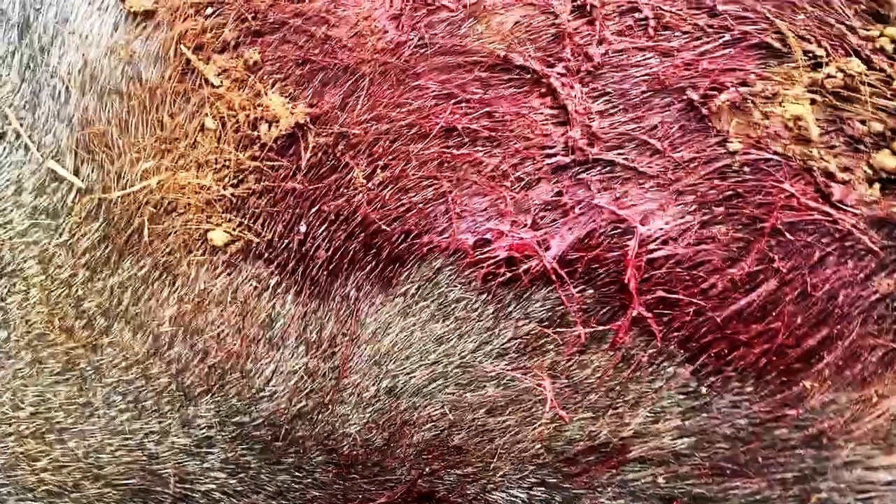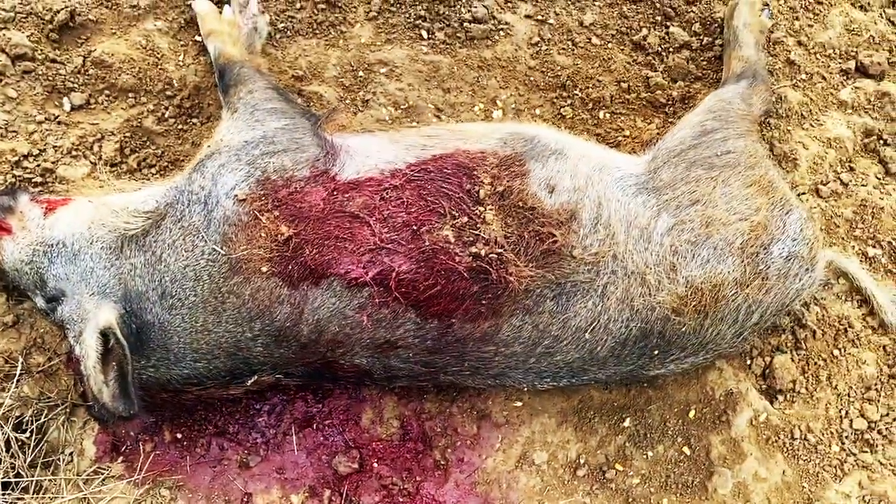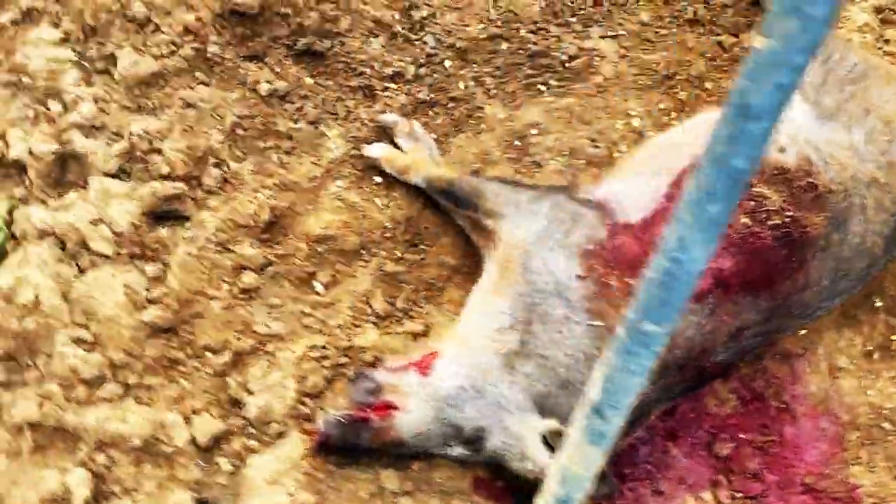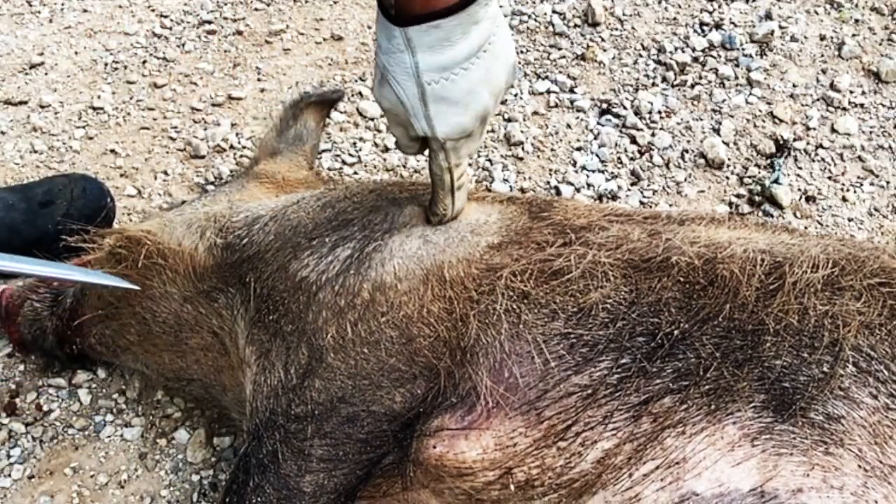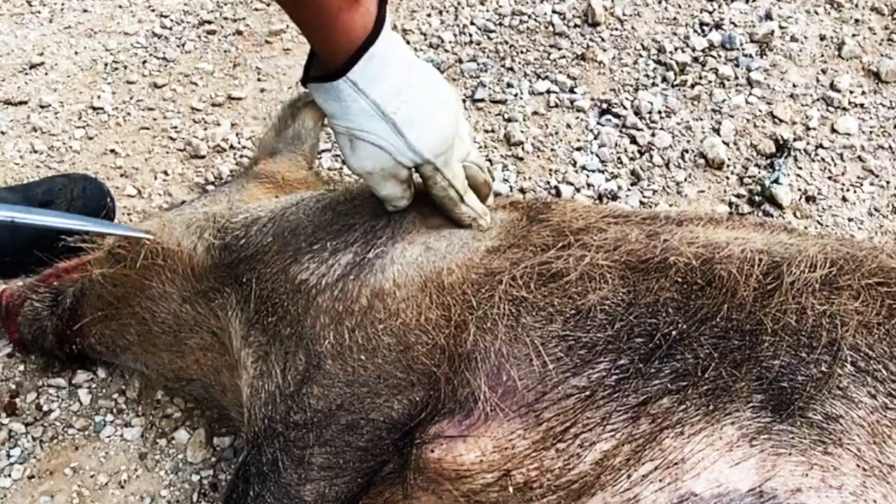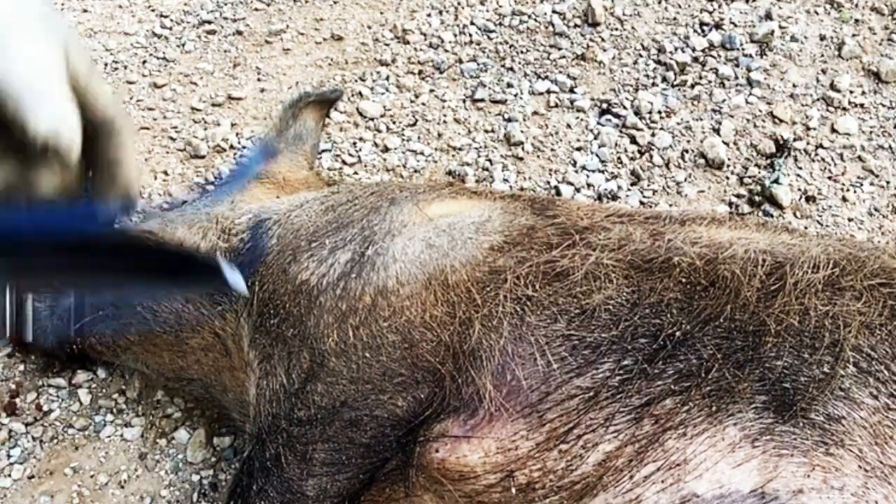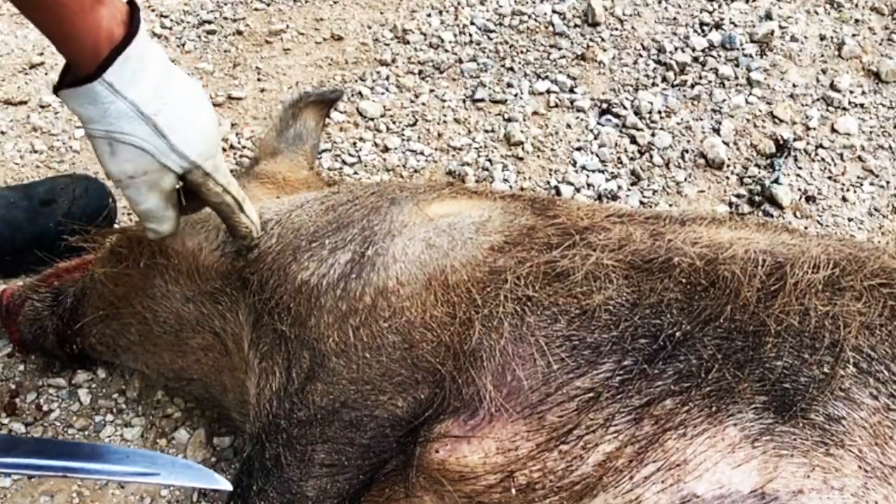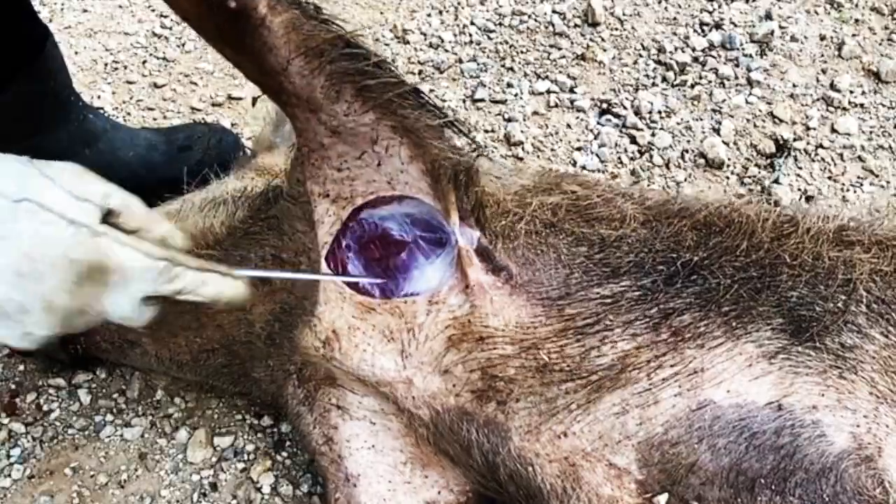Yeah, looks like she's bled out right there. But let me drag her out and we will do a necropsy. One of the hardest things about doing a necropsy video is getting the right angle. The shot is here. Yeah, and it definitely broke that bone. I could feel that shoulder right up here already snapped. So what I'm gonna do is cut this area up and then peel that back and show you what the inside looks like.